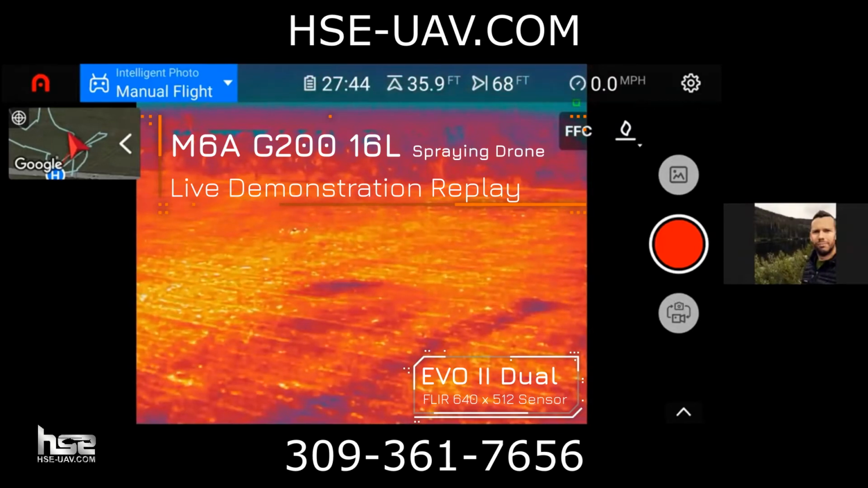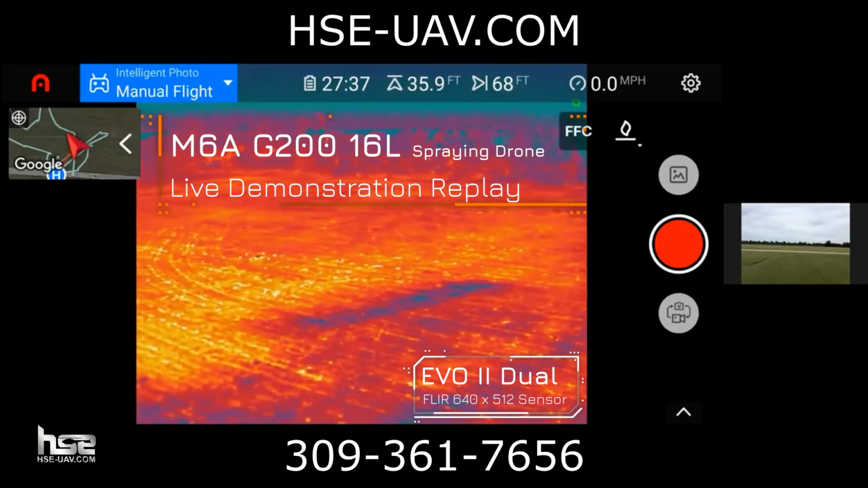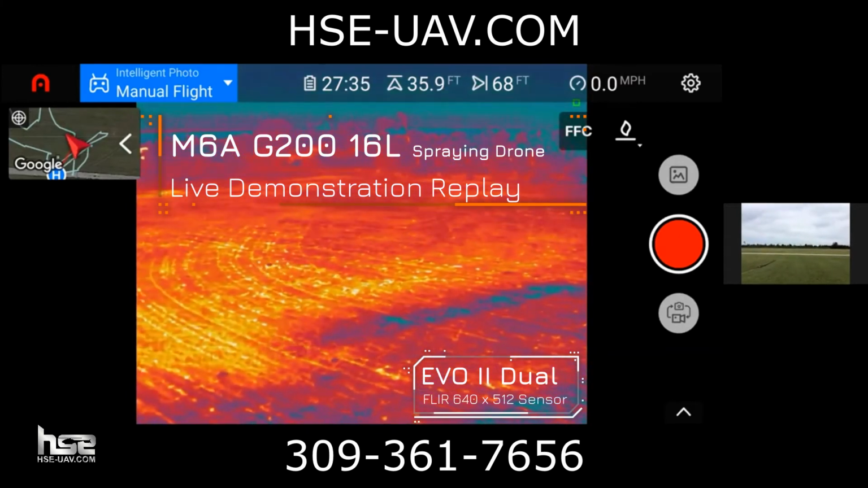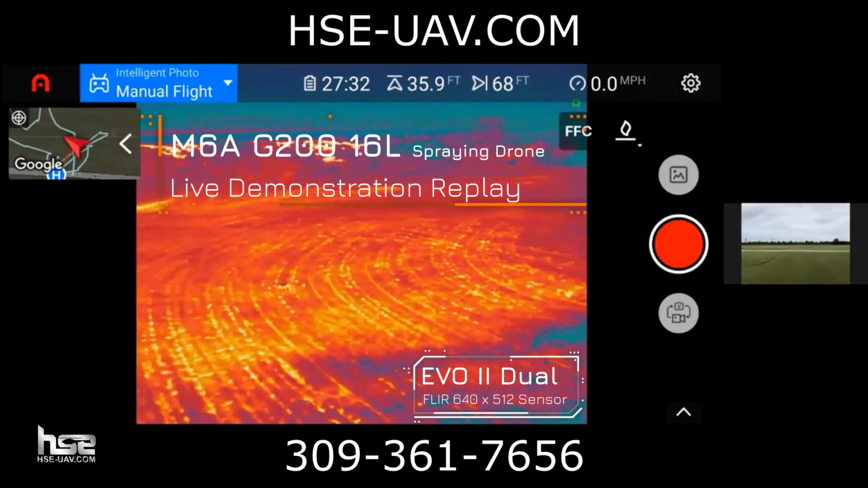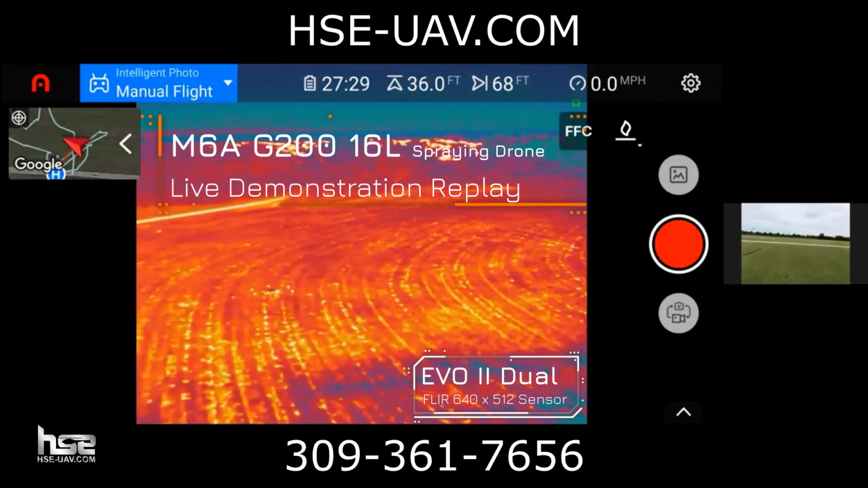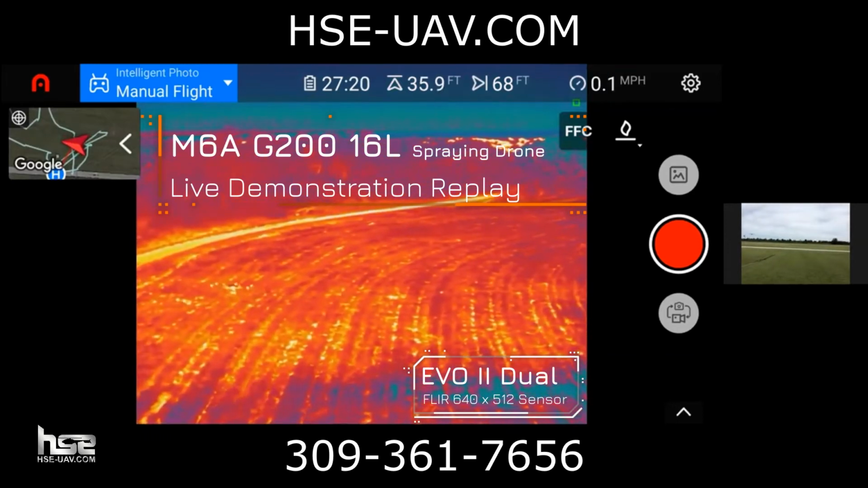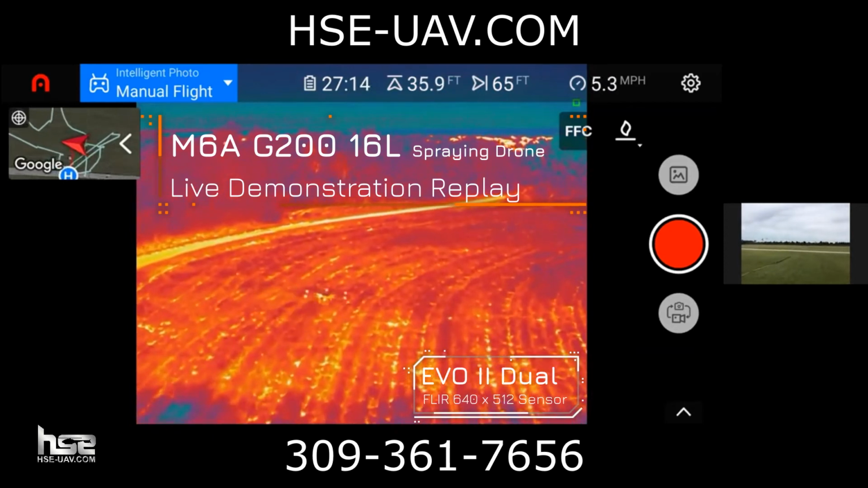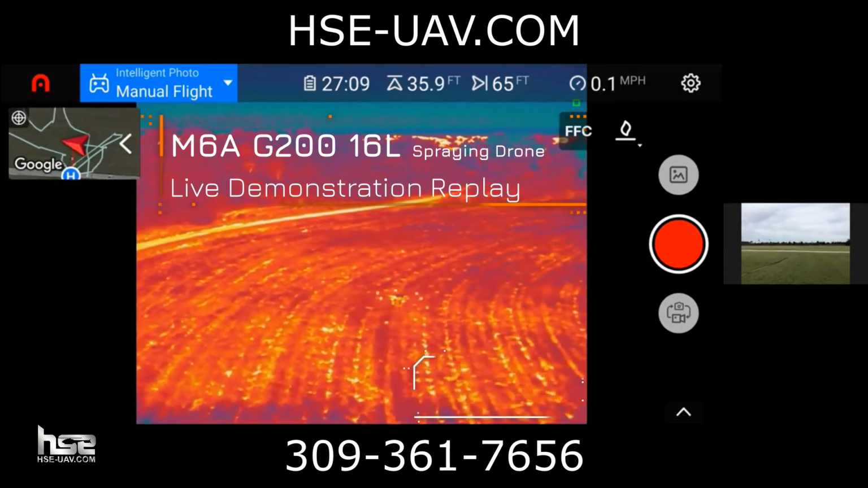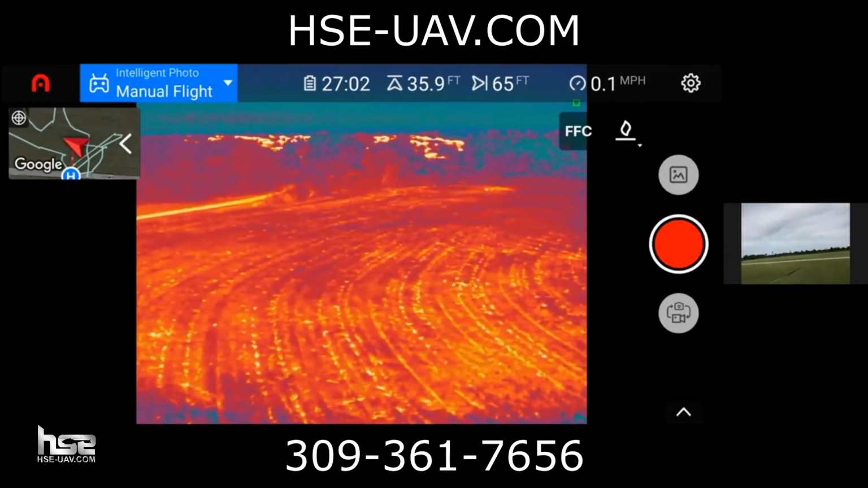This EVO drone has one of the best imaging sensors for a thermal camera. It's 640 by 512 resolution, which is just unheard of for a drone this size and price point. It's pretty interesting too. You can actually see the motors. You see they're heating up. This model also has an option for picture-in-picture mode. So let's switch to that.